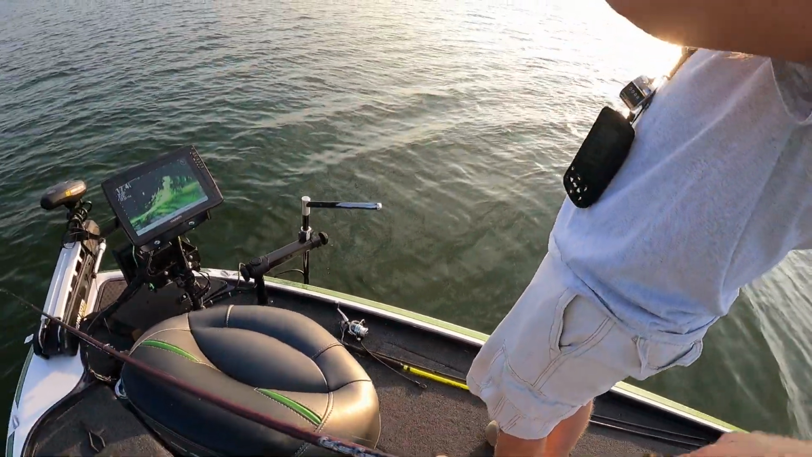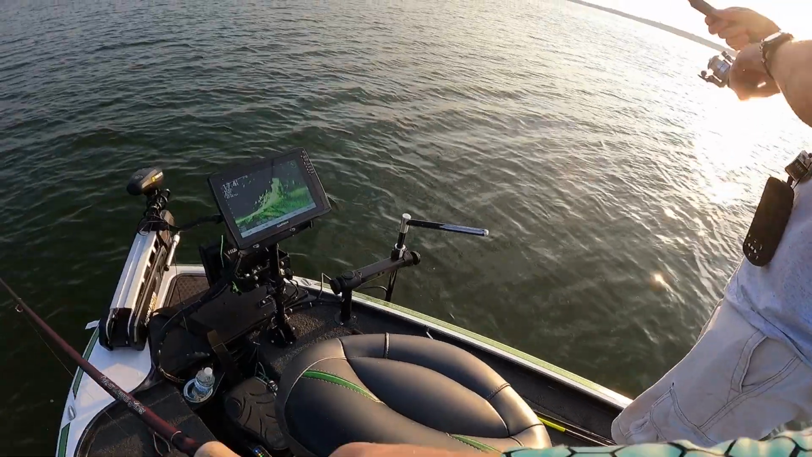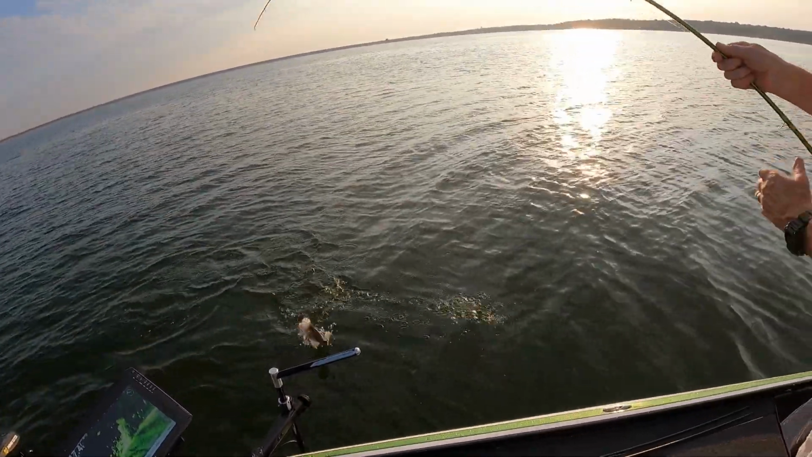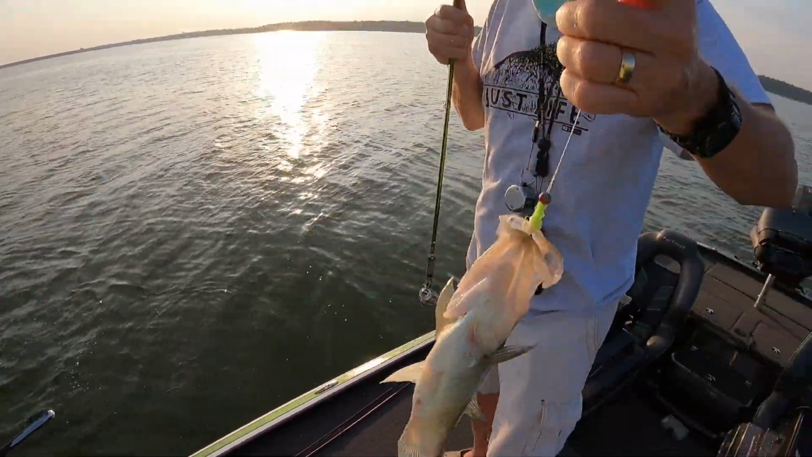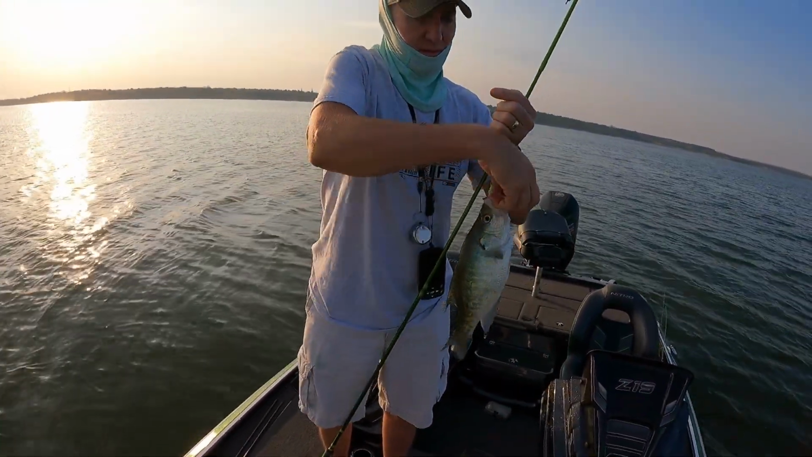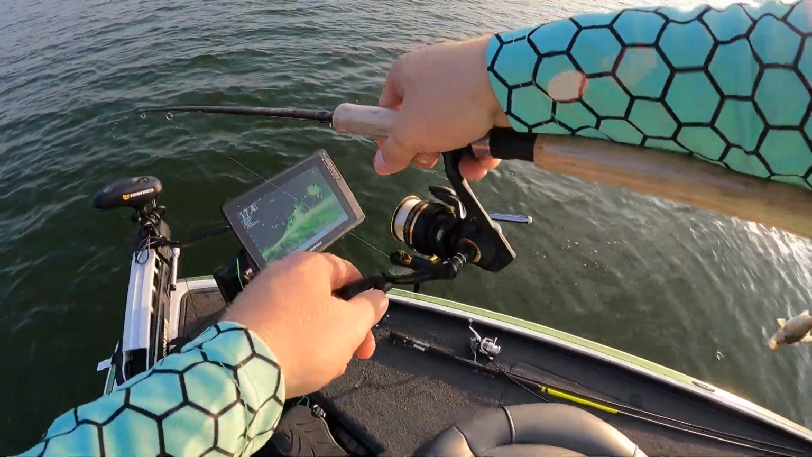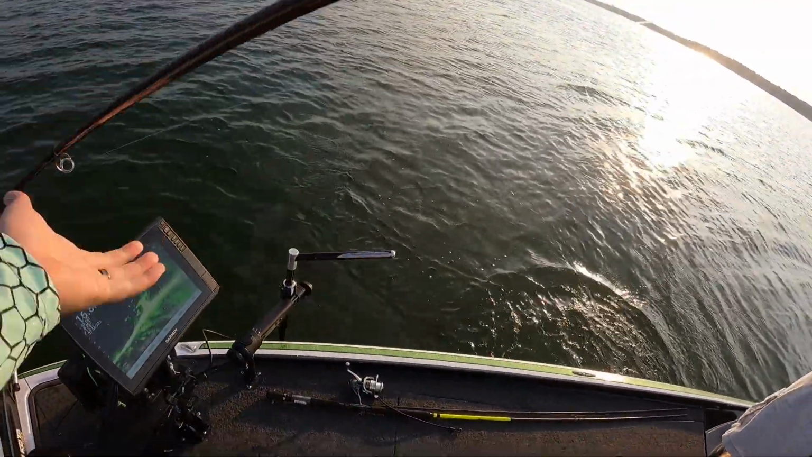There you go. There you go. That's a nice fish. There you go. Come on with it. Ooh. Nice eater. Dude, that's a fantastic fish. Come on. That's beautiful. Nice one. All right, let me get unstuck so I can get back down in there. That was a roaming fish.